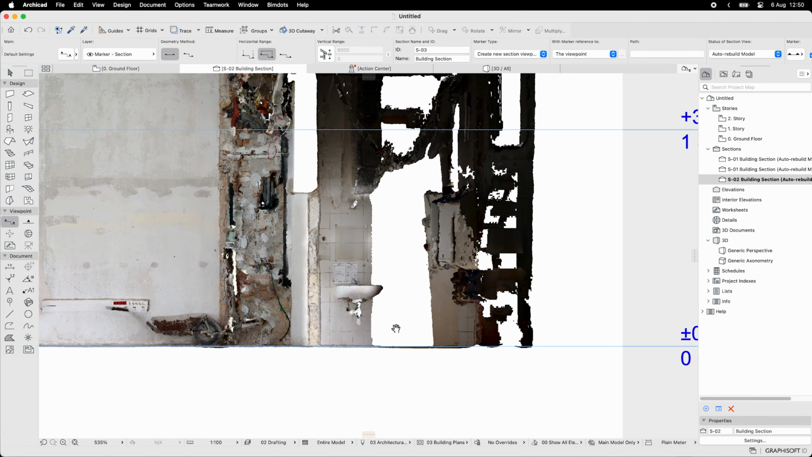And the beauty of this workflow is that all of this works together. While you're modeling, you can always jump back to the virtual tour to check details and other conditions of the building in high resolution. The 360 images give you visual context, and the point cloud gives you a precise foundation for the modeling part.